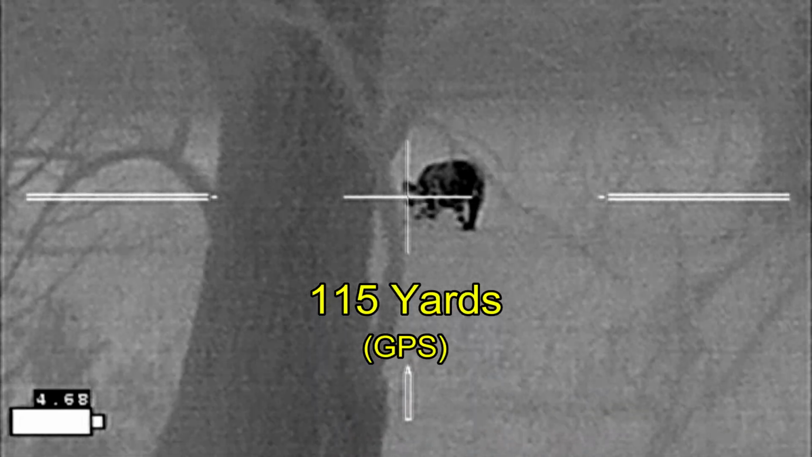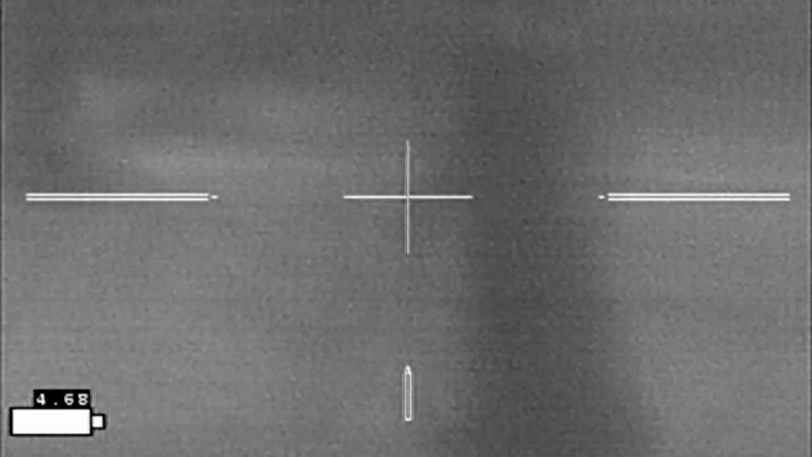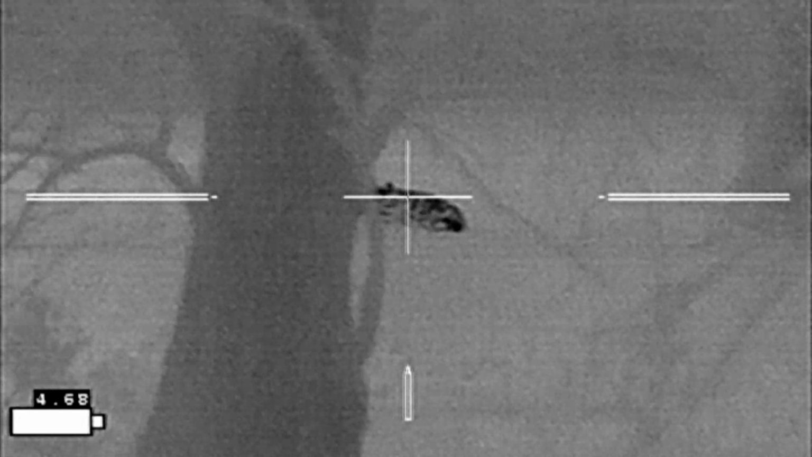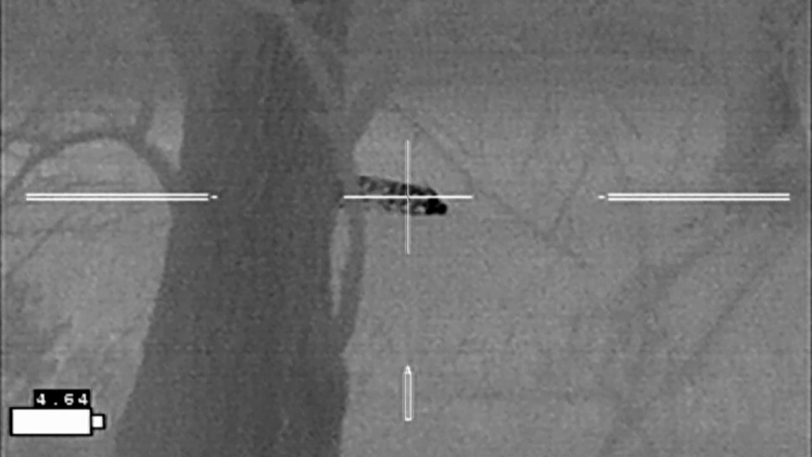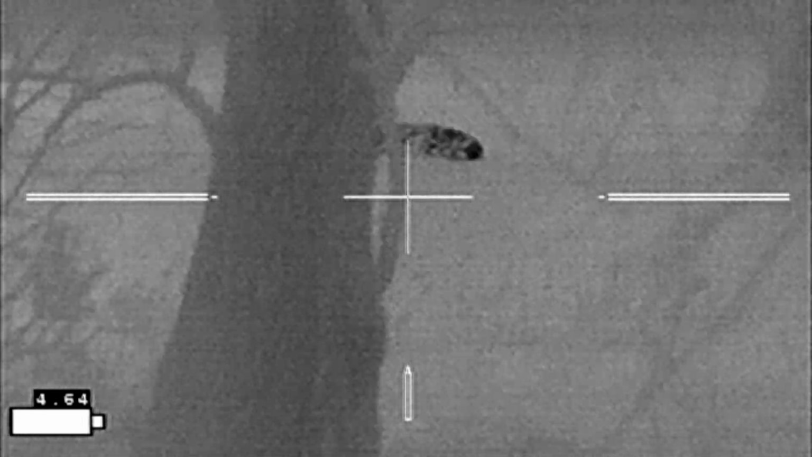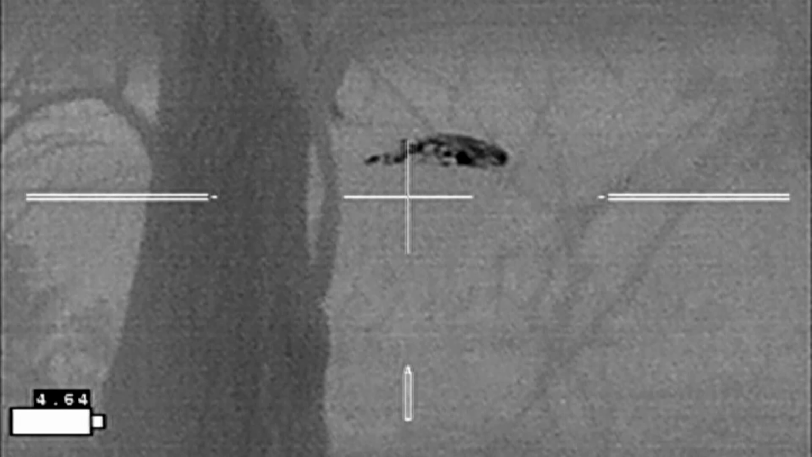Alright, the hog's in position. Here we go. Quick scan, nothing off to the side. The hog's still upright, considering a second shot. And as I reposition, the hog gets rolled over. And it is done.